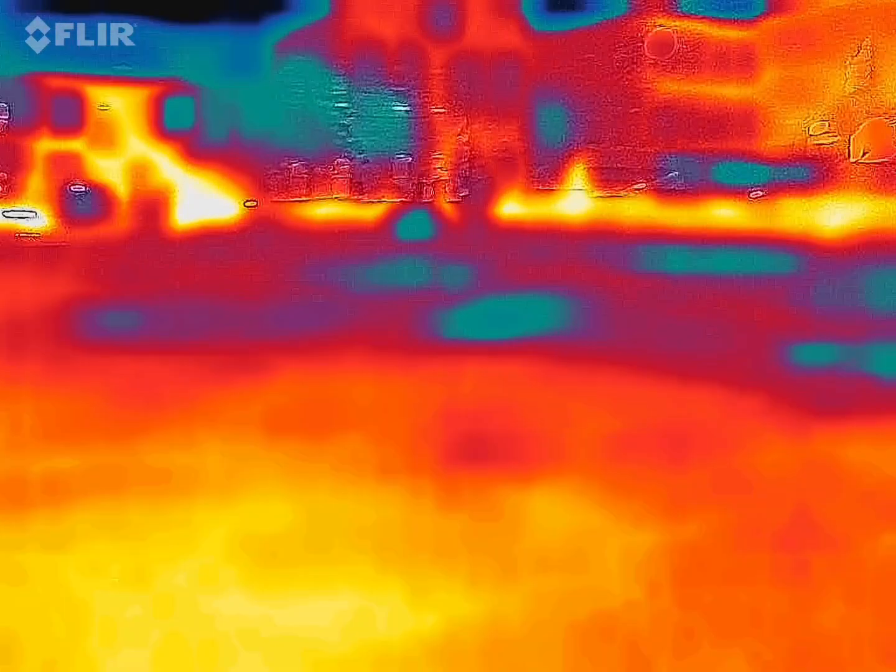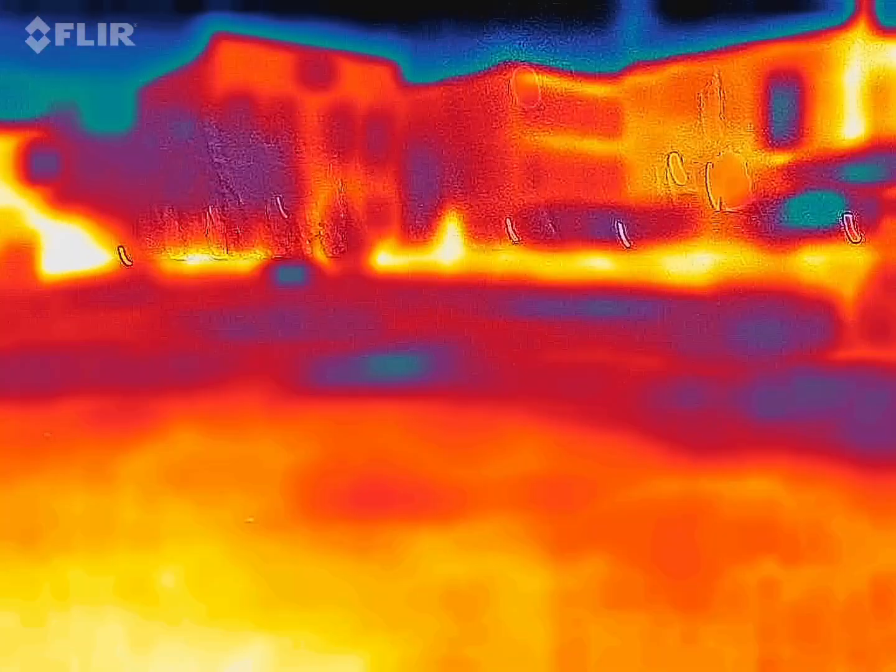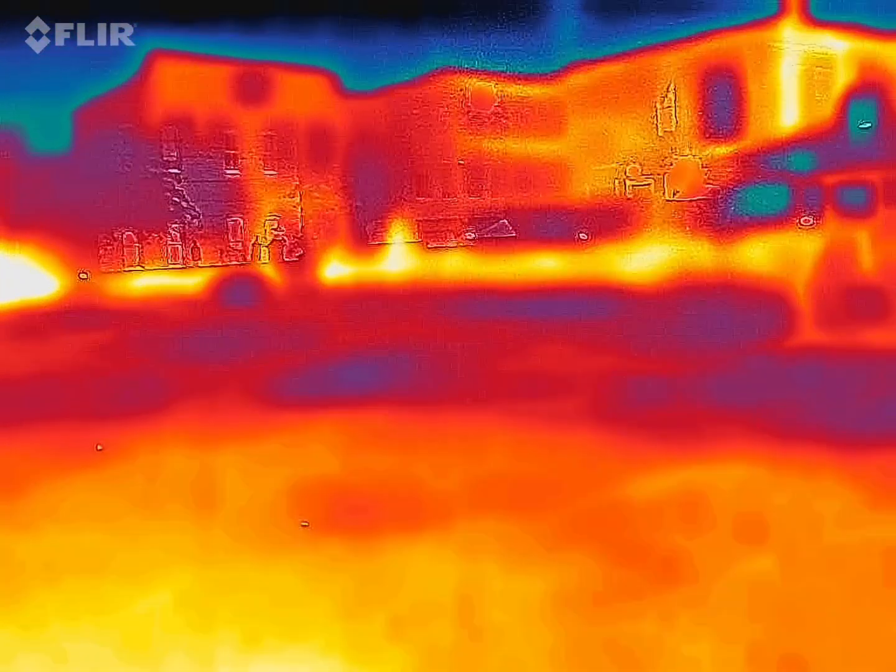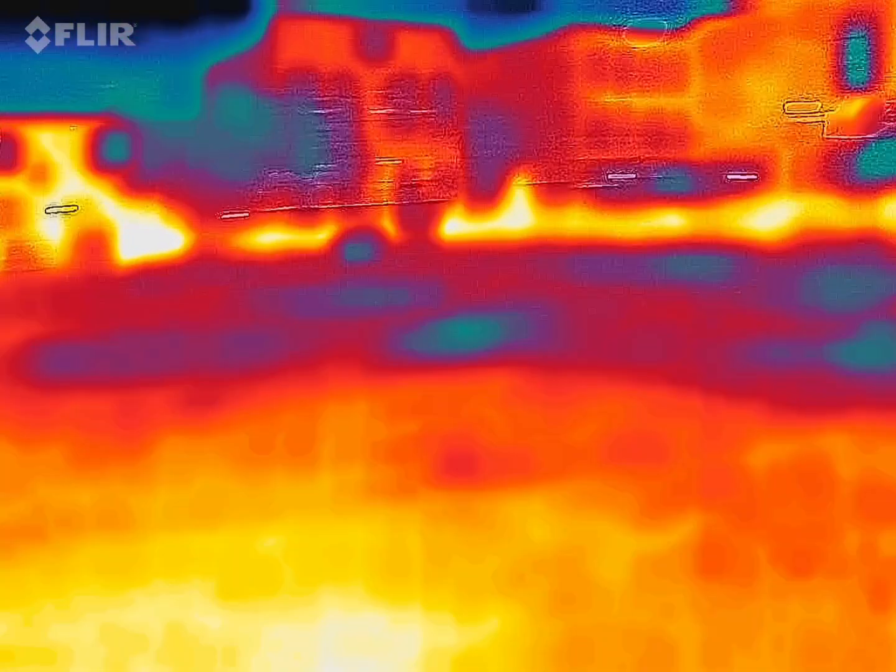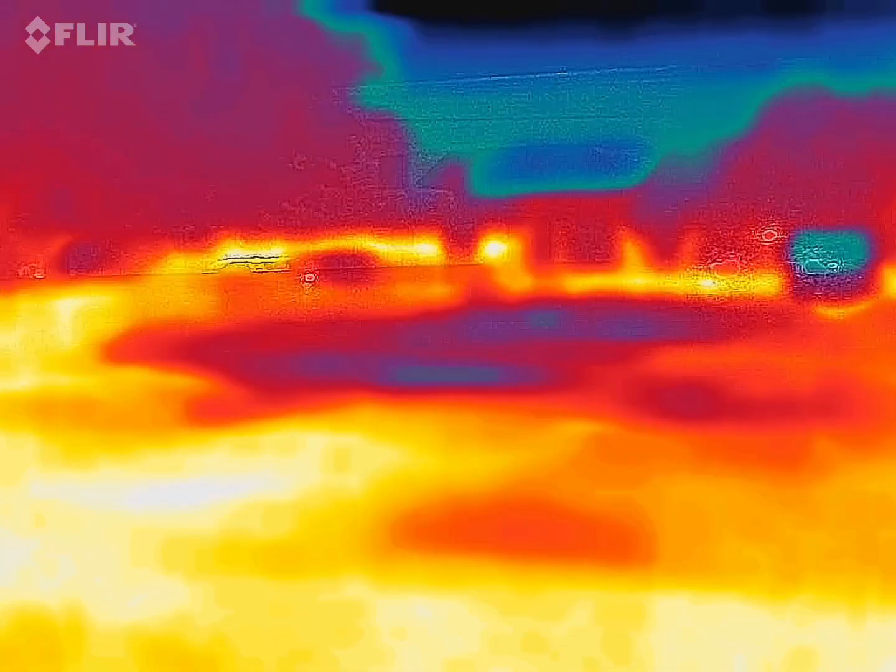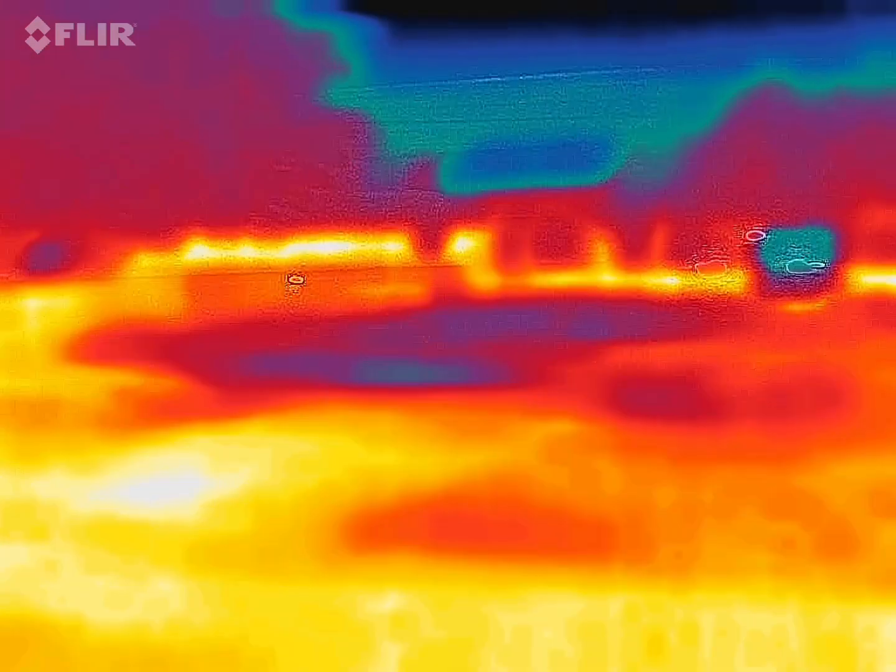I keep seeing that. Remember, he's looking for things taking shape. I know, but it's just weird that it's the same spot. Well, have you gotten close to it? Let's go back over there.